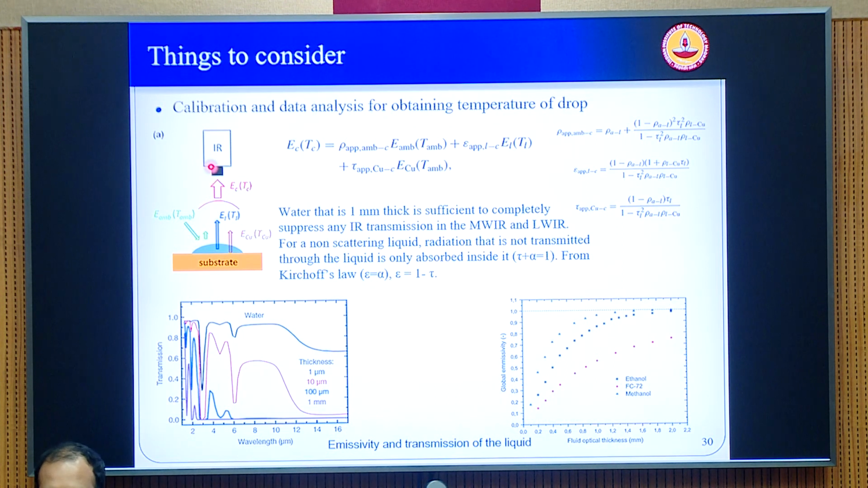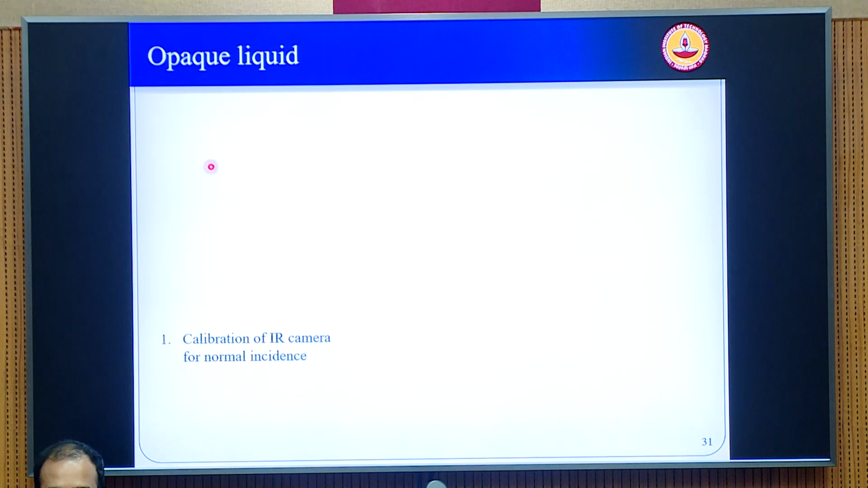So therefore you have to be very careful. You cannot claim that if I get the interface temperature of water, I can use the same technique to get the interface temperature of ethanol. There you might actually be seeing the substrate temperature and not the interface temperature. So this is very important.